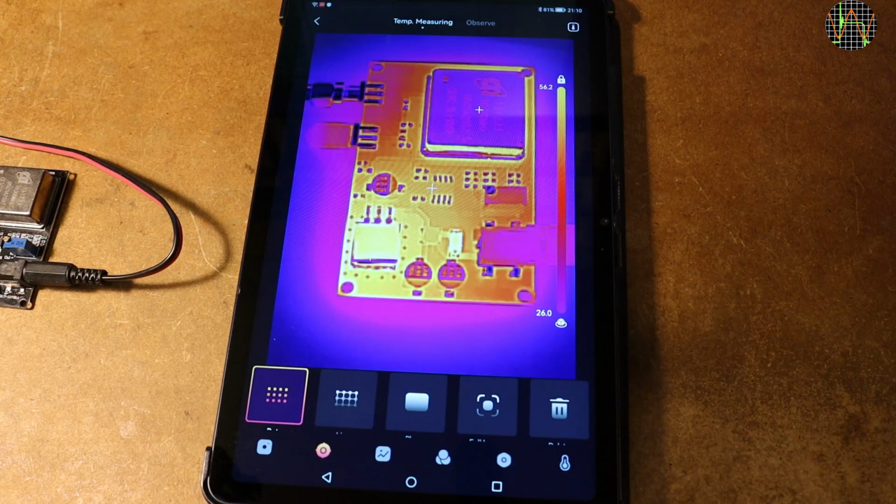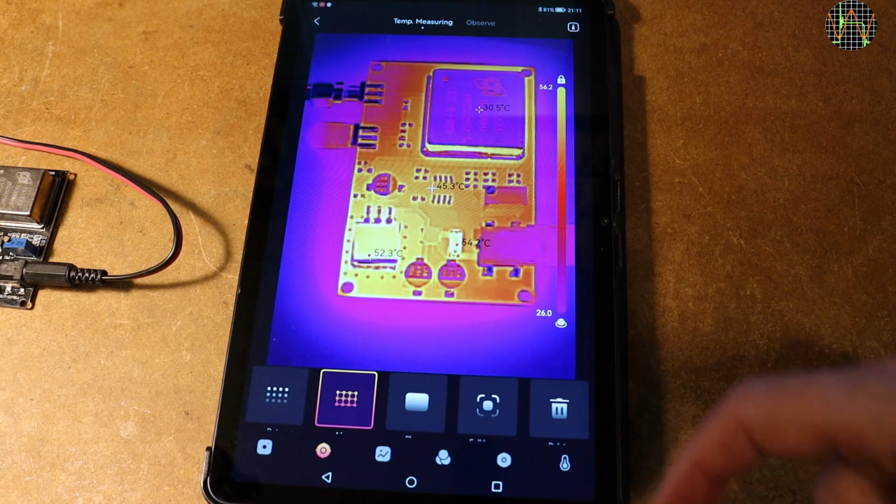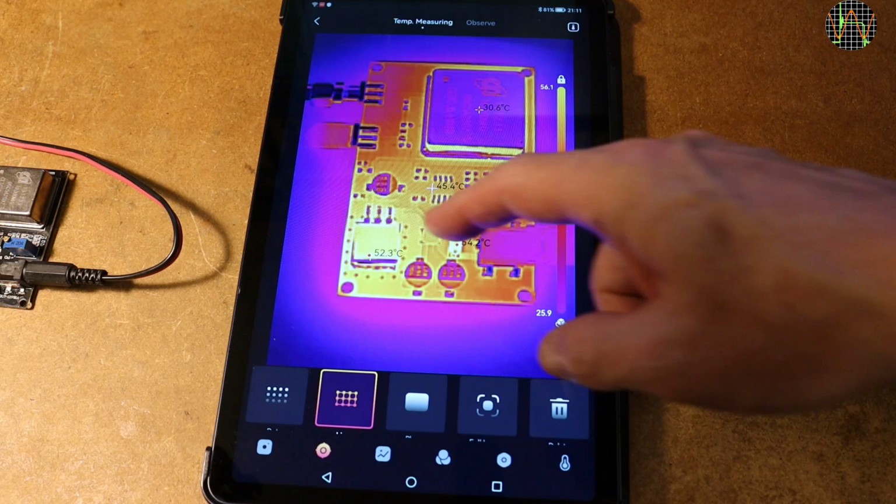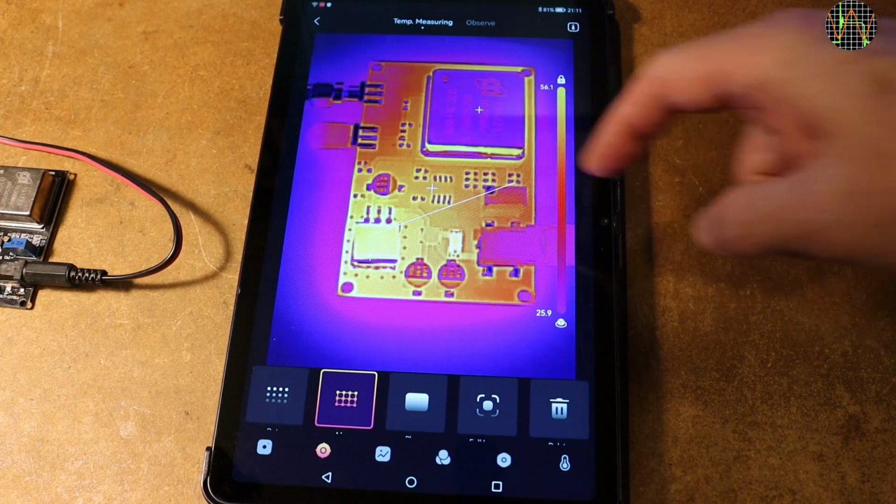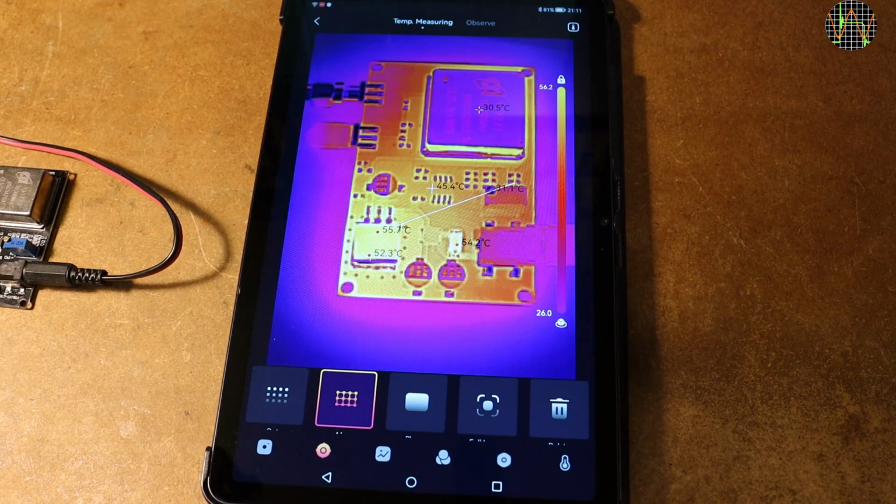Because I selected some cooler parts, like the big oscillator can, the black readout is not easy to read. This shows that for readouts you will generally be better off choosing a less colorful temperature map. Switching to the line tool does not make the points disappear, but you can now draw in addition up to 3 lines on the screen, and the app will calculate the highest and lowest temperature along the line.